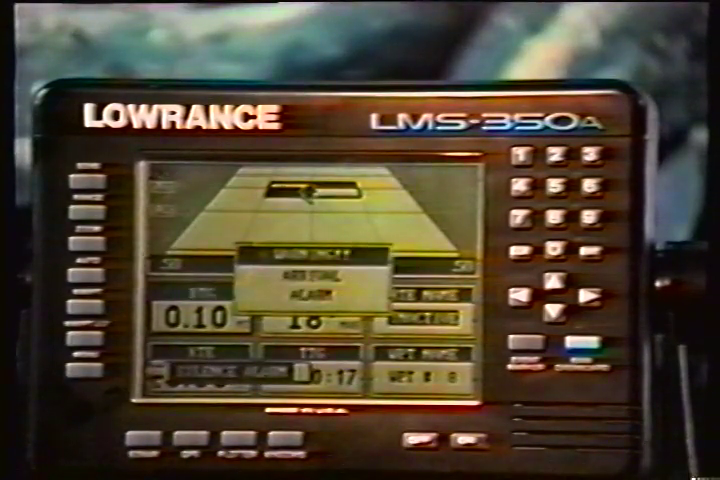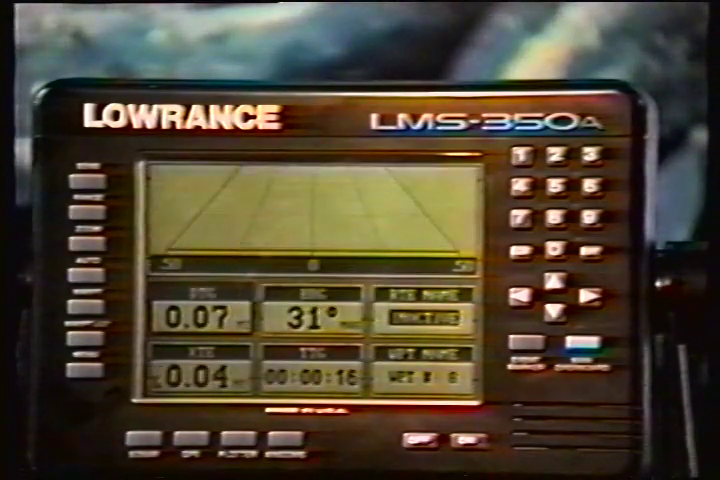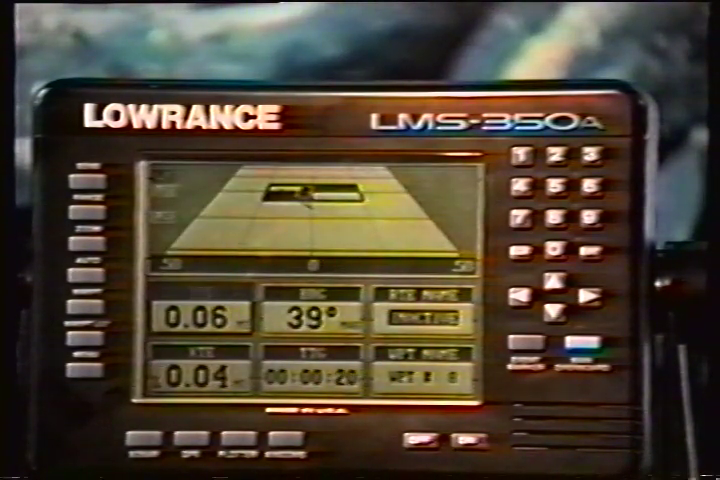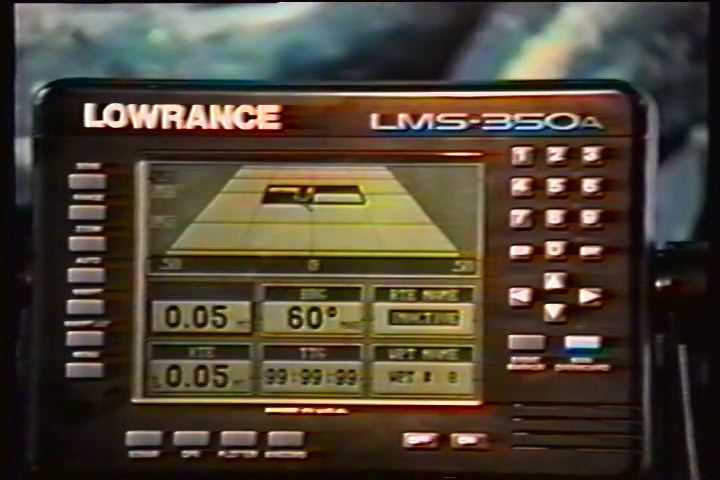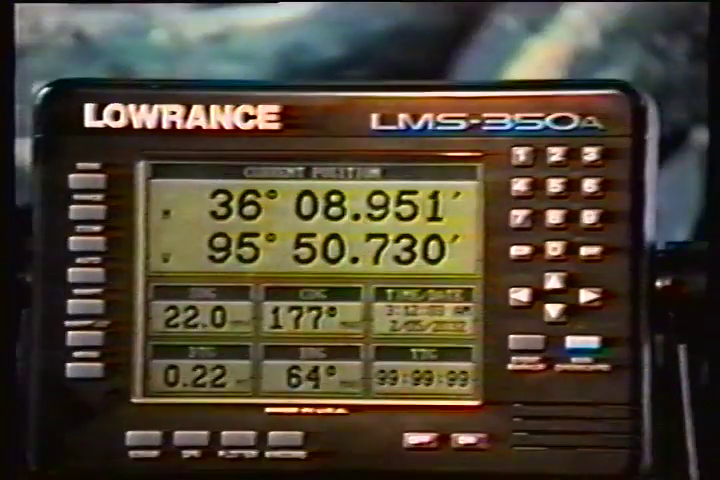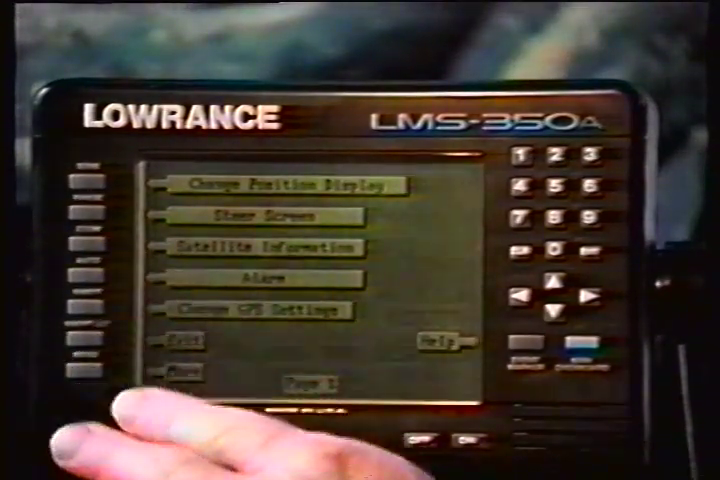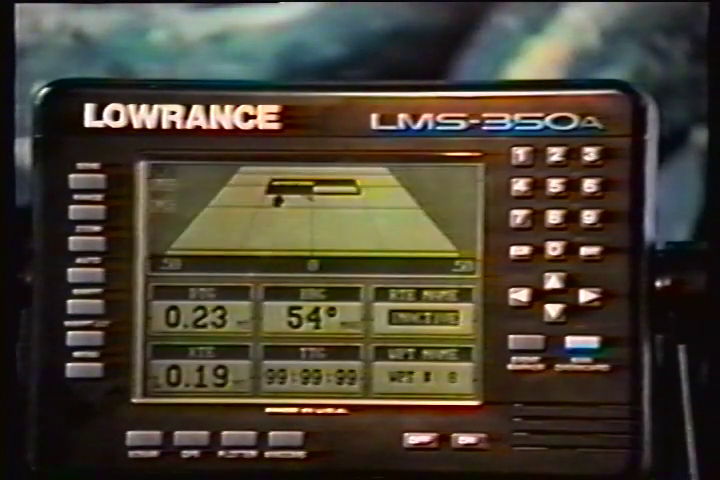The steering screen shows a pictorial view of your boat and course traveled. This is called a course deviation indicator, or CDI. It shows distance to go, DTG, bearing to waypoint, BRG, route name, cross-track error, XTE, time to go to waypoint, TTG, and waypoint name. Press the menu key. Then press the key next to the steer screen to view this display.